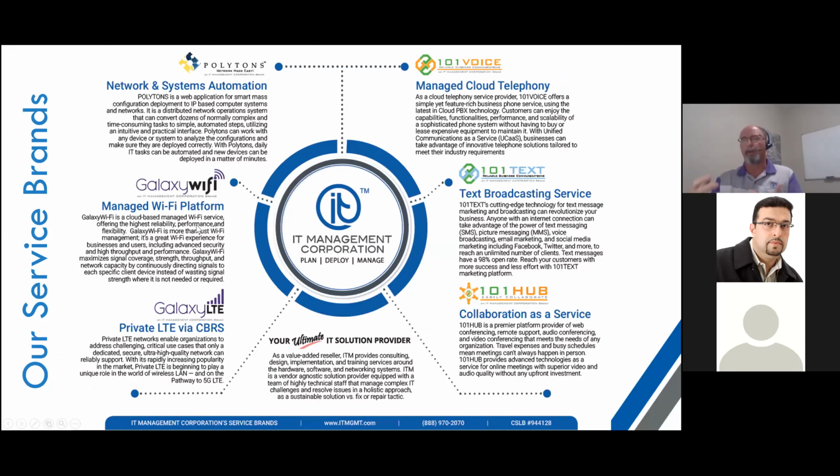I love this slide. It tells you a little bit about who the company is as a whole. IT Management is the core of our company. We own some other companies, though, that we think are pretty important. 101 Voice is our cloud-managed telephony product. That is completely managed and delivered. This is why we're a CLEC, so that we can deliver at the quality that's required in the state of California. Part of that, we've added text broadcasting services, because today all of our parents text, so we wanted people to have the ability to communicate with text as well as telephony. And then 101 Hub is our collaboration service. That is all packaged or can be packaged together.